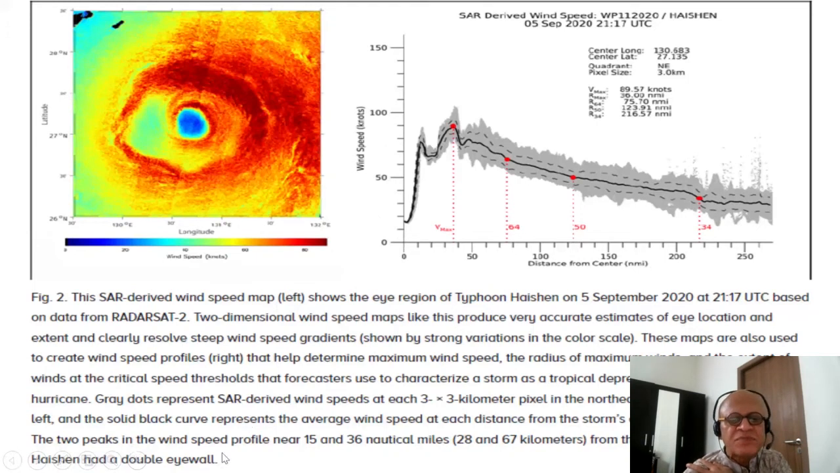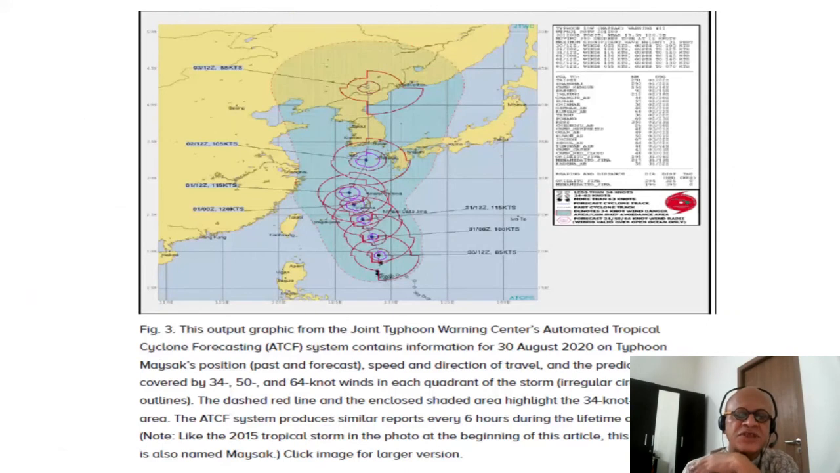Two peaks in the wind speed profile near 15 and 36 nautical miles from the center indicate that Haishen had a double eye wall. So you can see these two eye walls here at 15 and 36 nautical miles from the center. There is the minimum wind speed in the eye, there is the first eye wall, there is the second eye wall, and then you have these wind bands going out. And you remember the radius of the 34 knot giving us the intensity and so on. So remarkably useful data that can be used to characterize the storm as well as to forecast the cyclone.